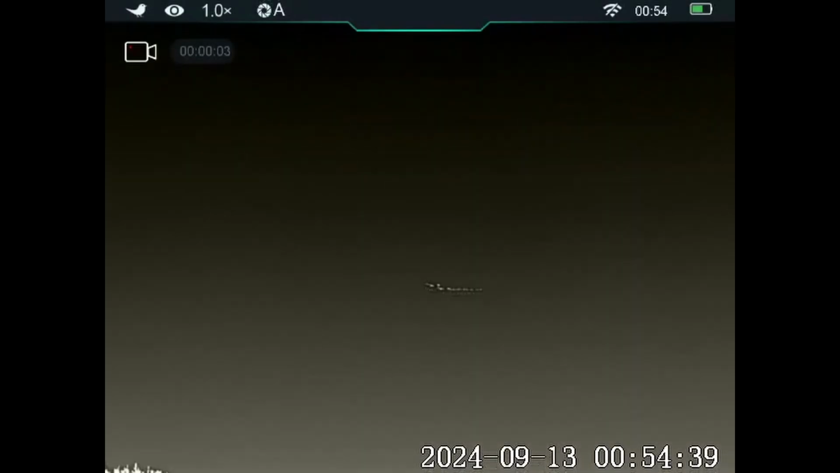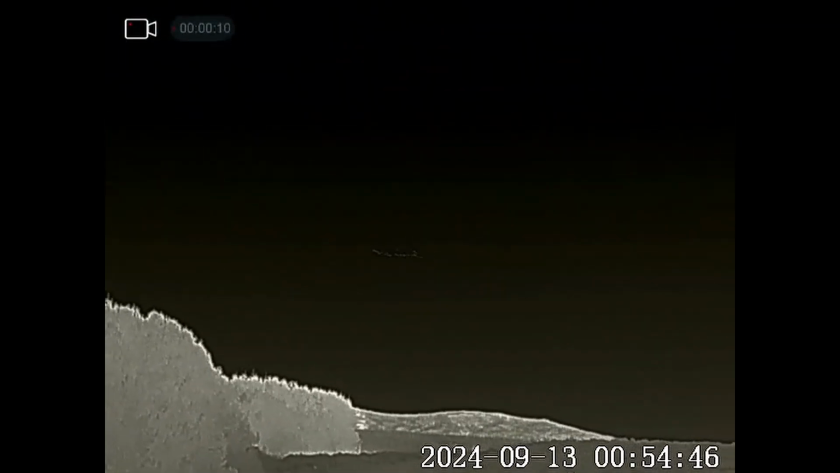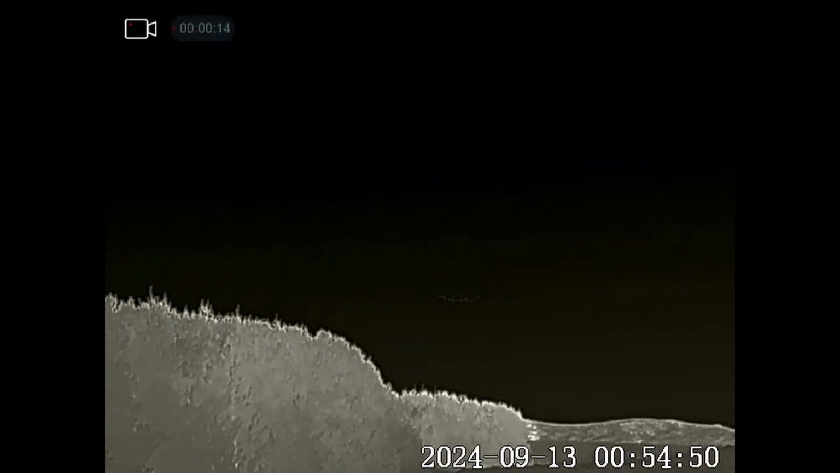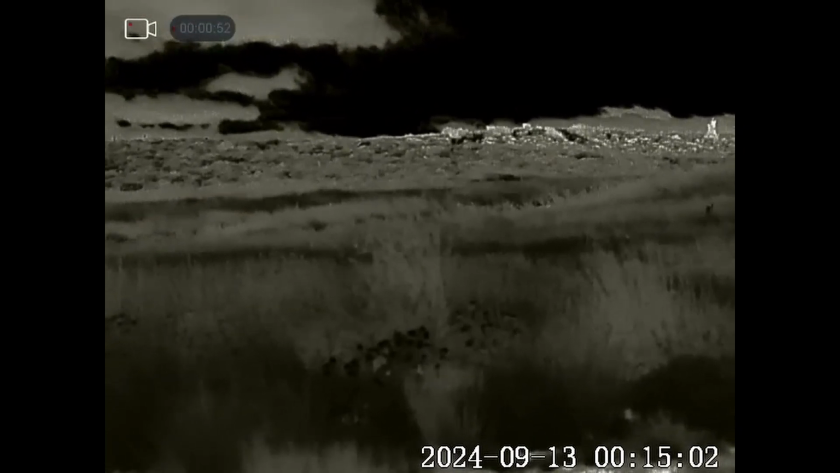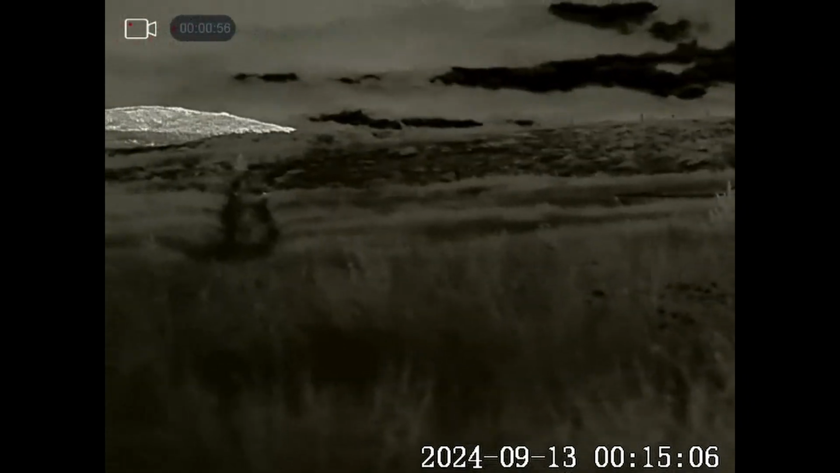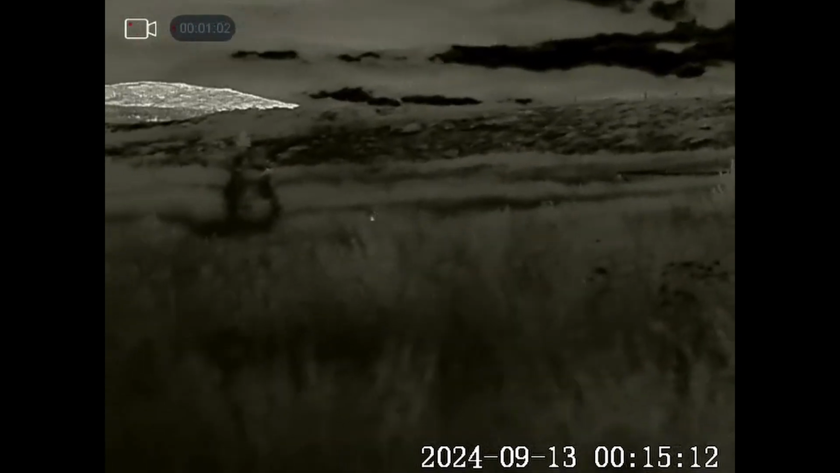My friend's gone and I'm now sitting in the truck at the bottom. I've put the truck side on. There was a nice skein of greylag geese came across there, making a racket. It's freezing cold now, and ice has started to form on the inside of my windscreen. I'm having to keep the driver's side window down because I've obviously got the rifle through there. And I just started filming a bat flying around.